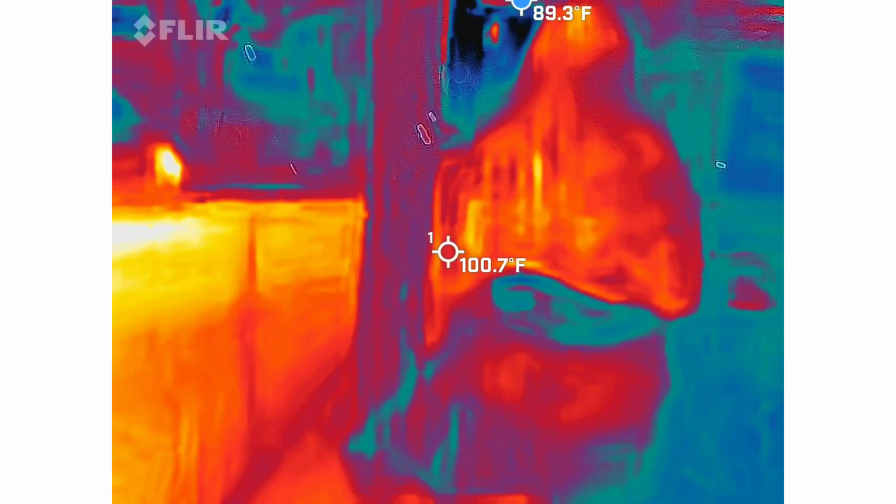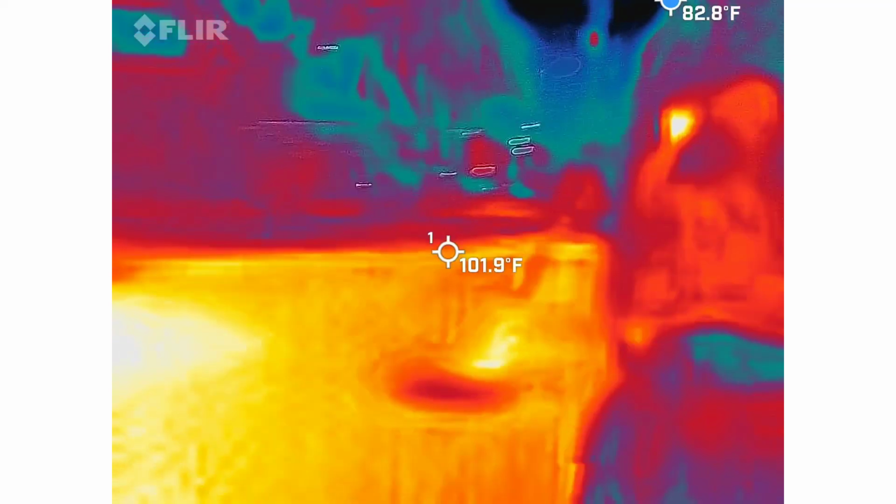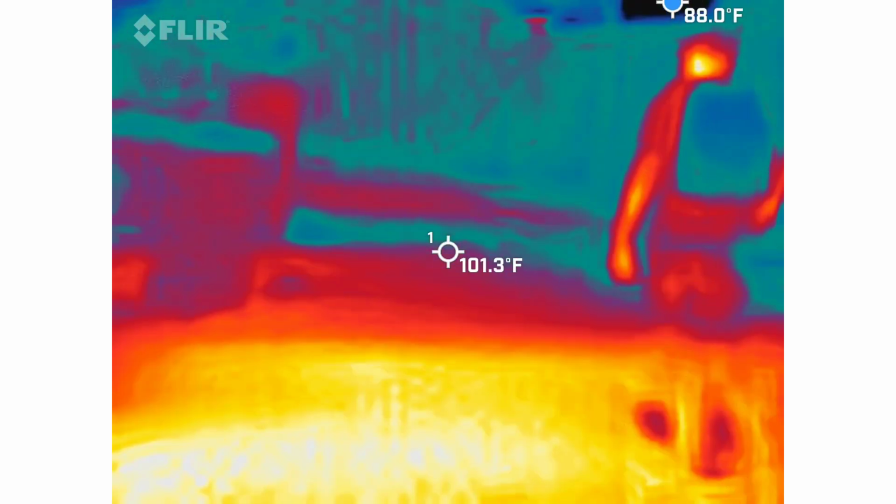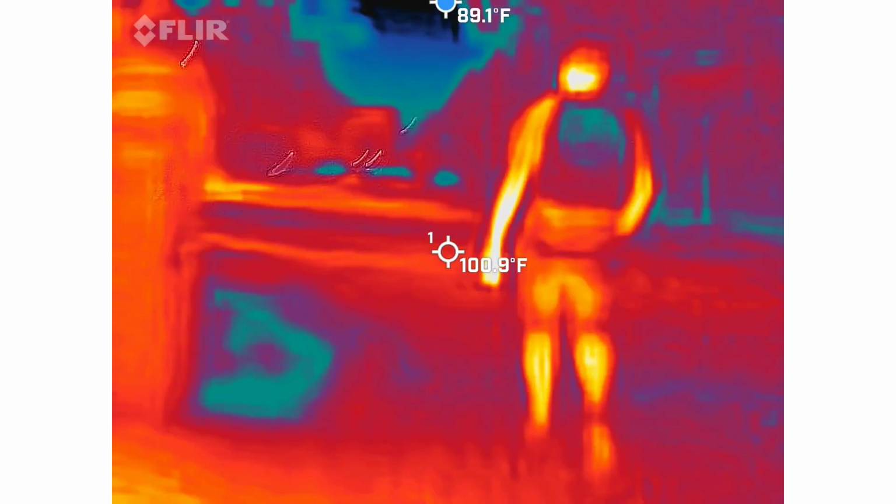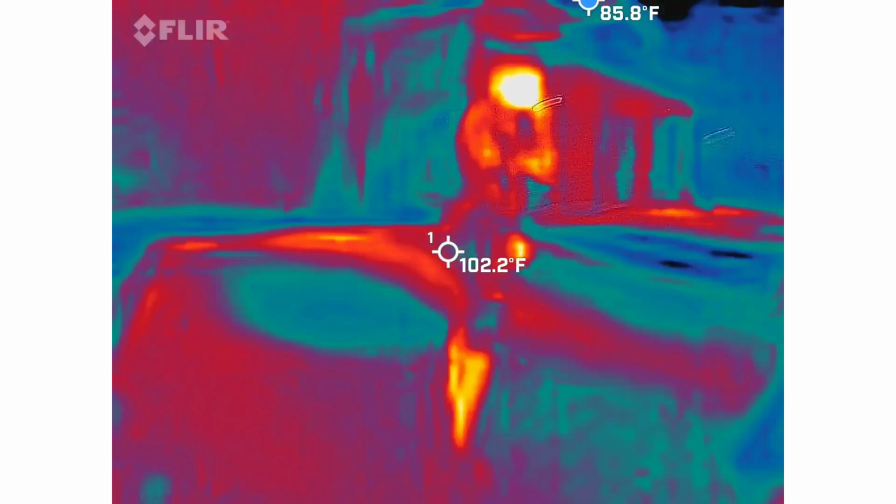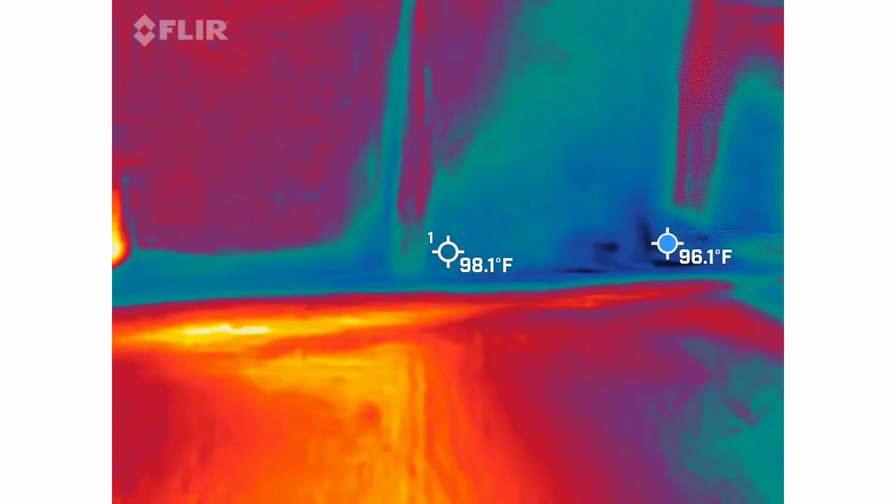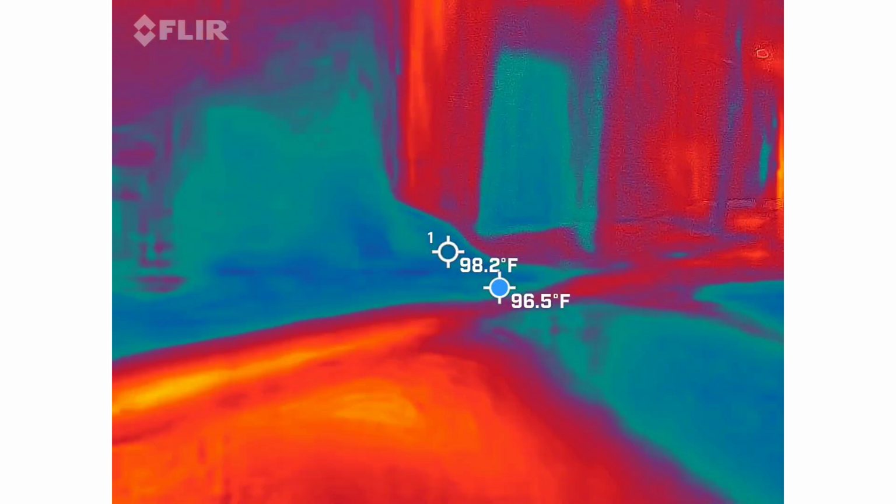Did you ever actually see a ghost? I've had enough experiences to be able to do this tour confidently, knowing what I know and knowing what I've seen in the past. So those are more life experiences, like not outside of an investigation.